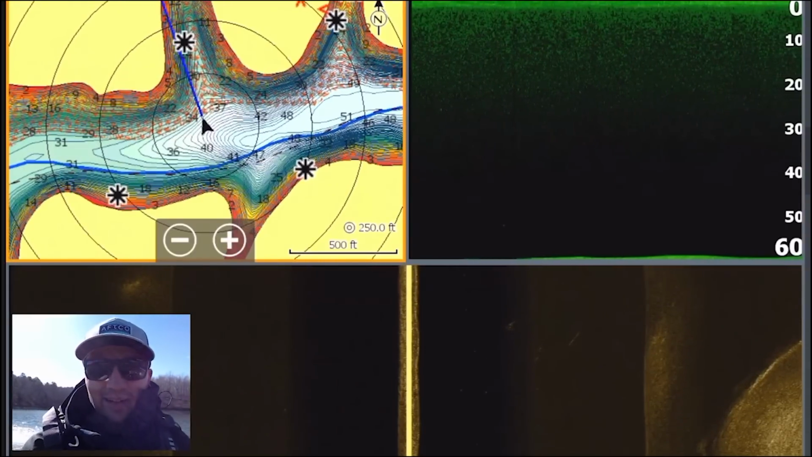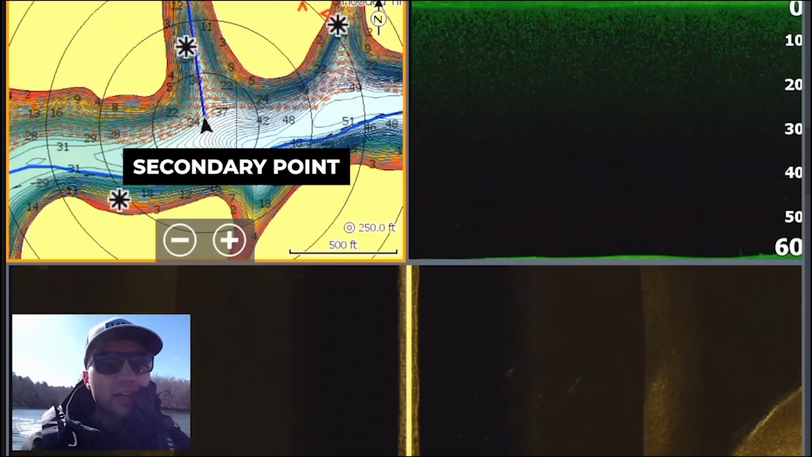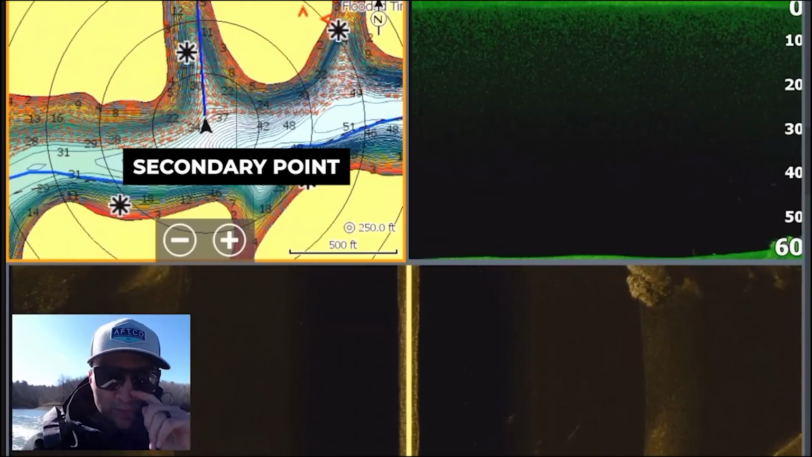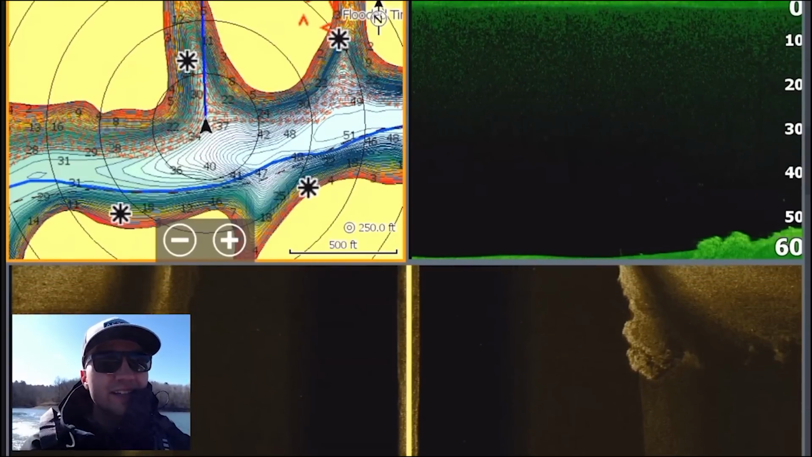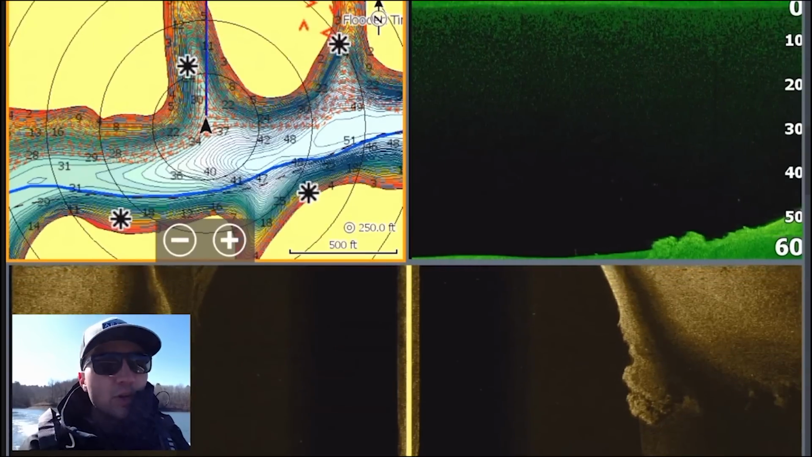So as we can see here, I'm now making my way more towards one of these secondary creeks that are in the back of this creek, and there is a rounded point here with some standing timber, these secondary points you can see here on the screen. I'm basically just going to graph over to these trees and to the secondary point and see if I can find fish suspended around those.